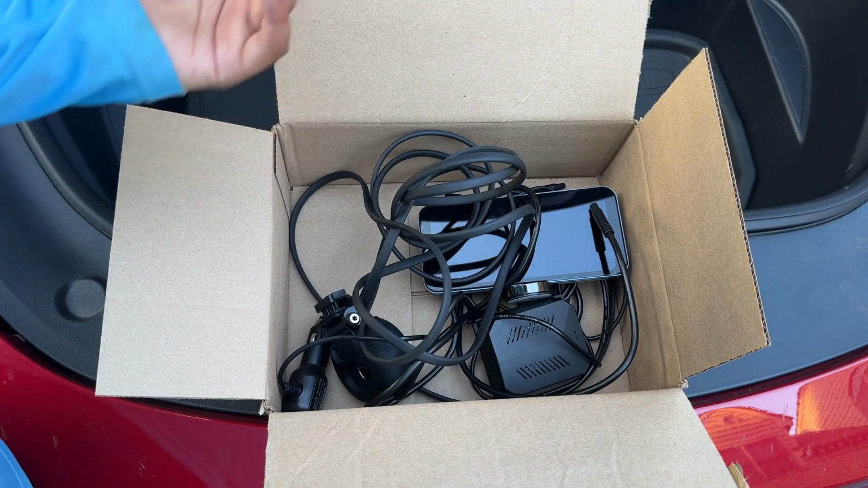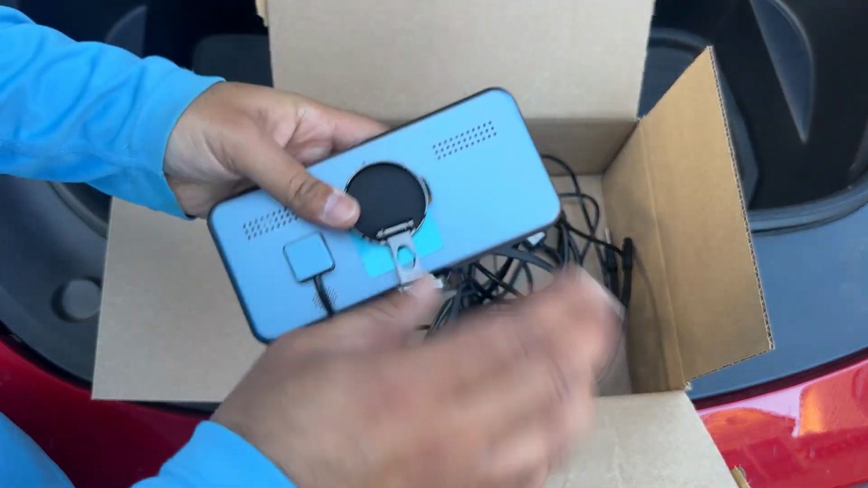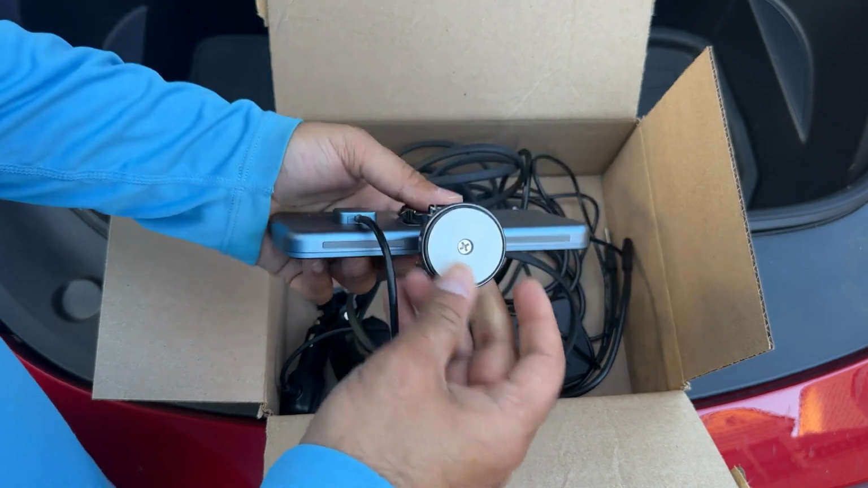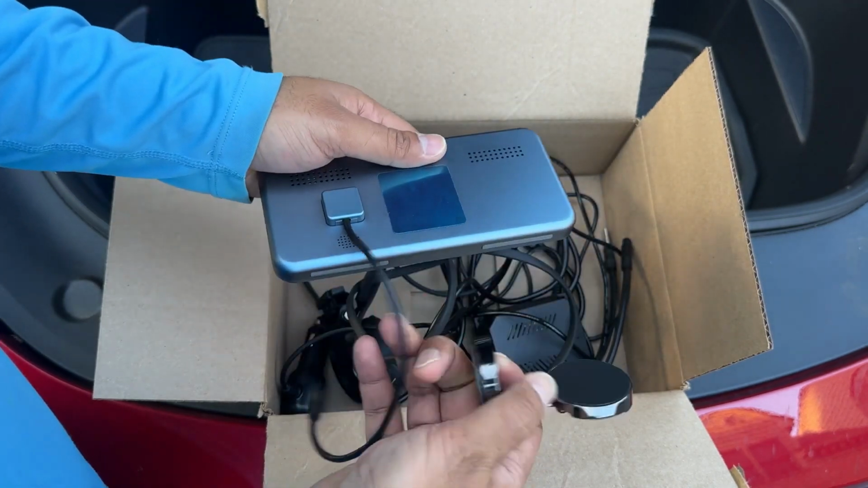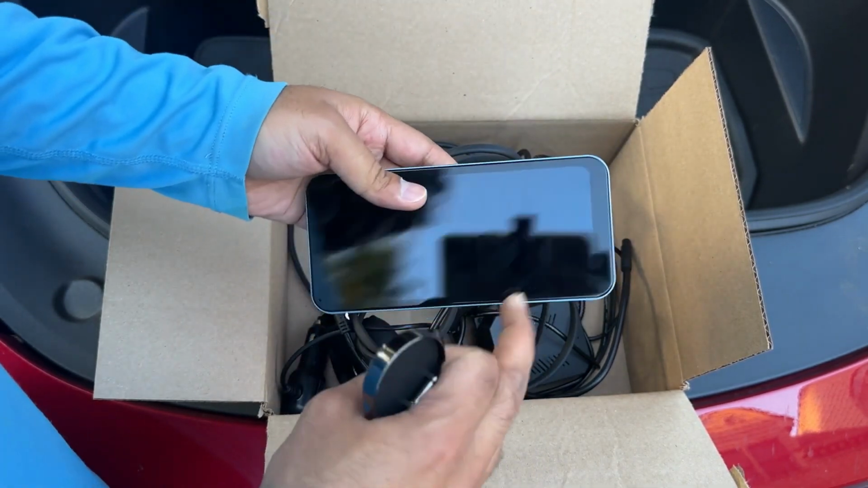It's actually a very straightforward setup. It doesn't involve much. They send you a screen here. They send you a mount. This is a magnetic mount. You just paste this in your dash, or you can use your own phone mount. This is the screen. As I said, it has a magnet, and this is it.